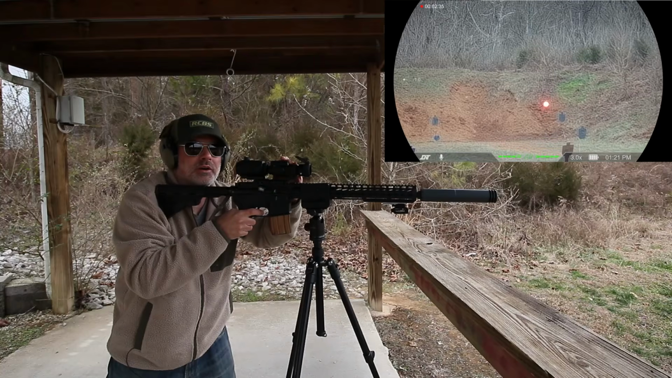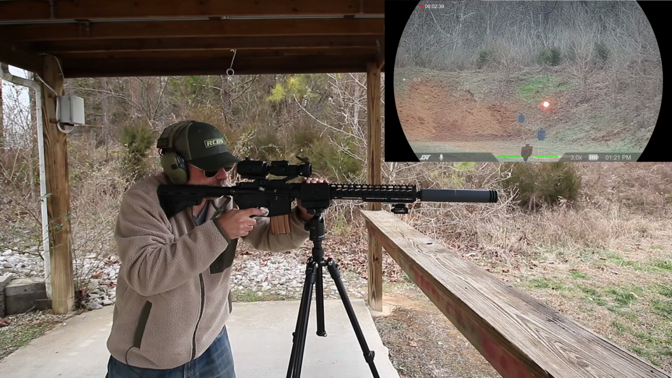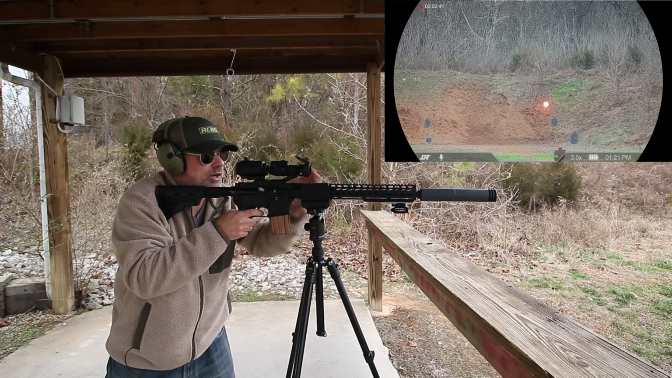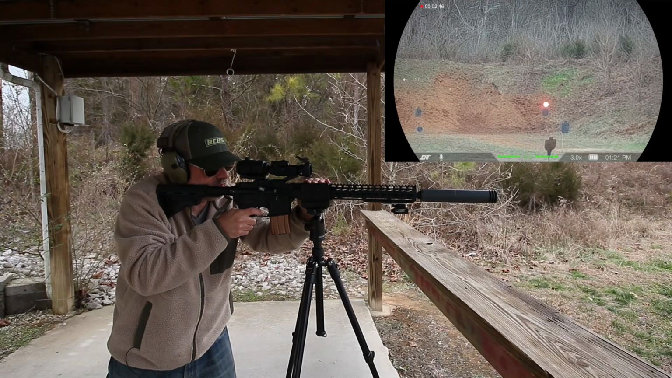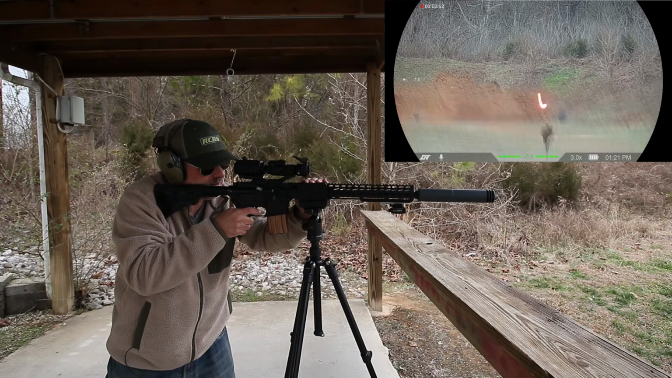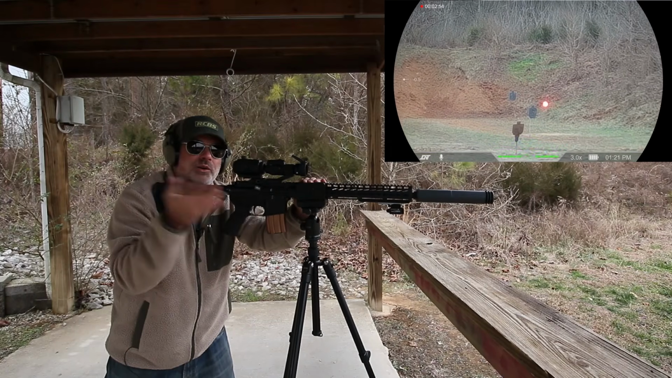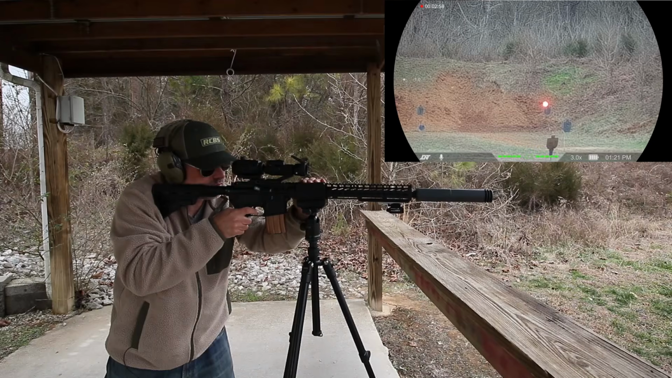Now this is a 4 MOA dot, which means it is pretty big when it goes through the magnifier. It'd be better to have a 2 MOA dot and then have it magnified up to 4 or 3 or whatever it might be. Ringing still at 120-ish yards.